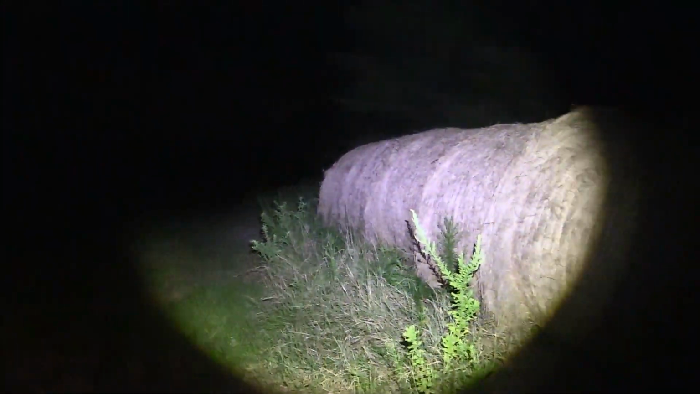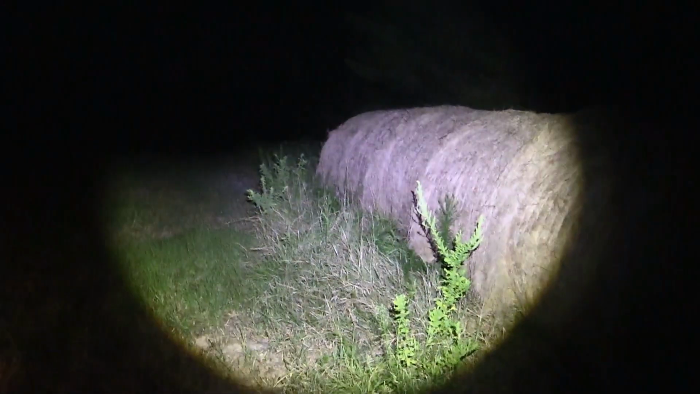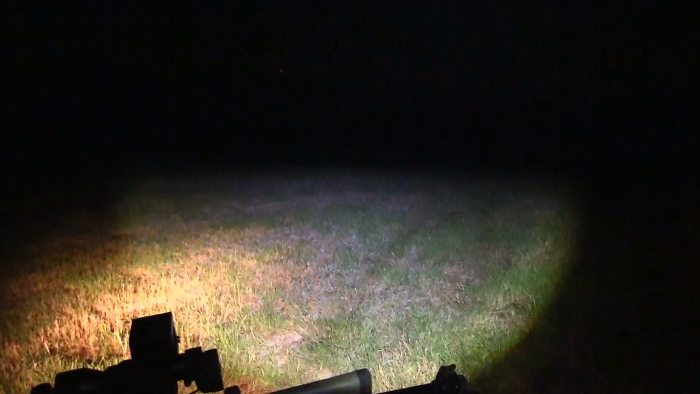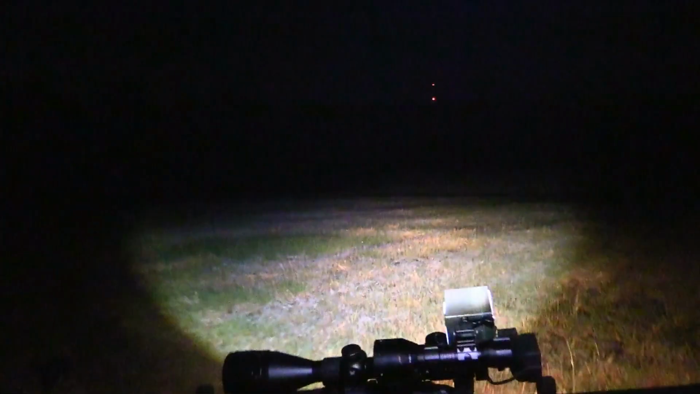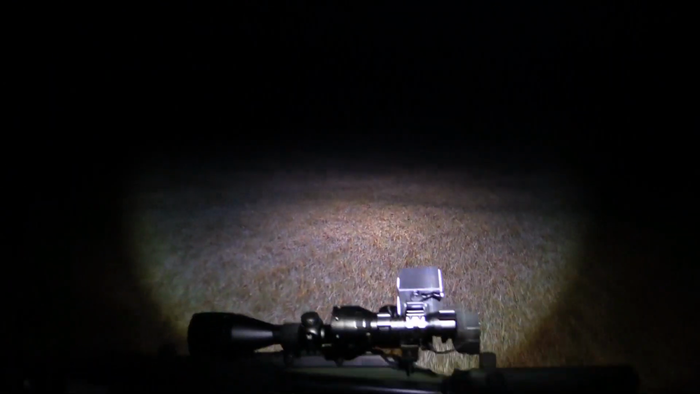Alright guys, for those of you who want to know how long of a shot it was, here's the hay bales. That's where I was sitting right there. We're just going to ride down there and take a look at him. Spot earlier when I came up here. Apparently they've been rooting all out in this field.